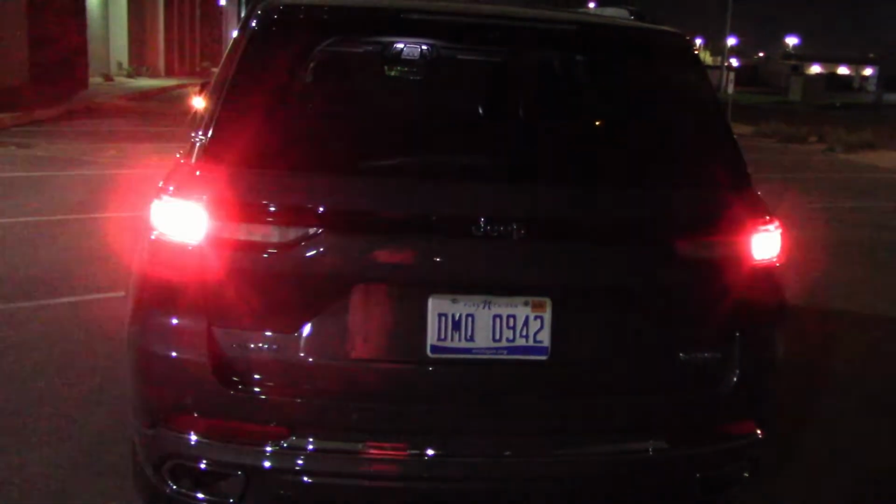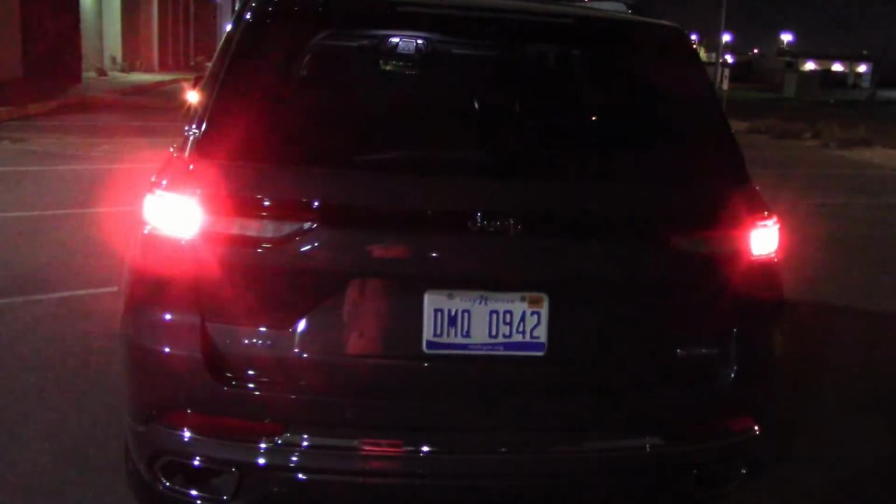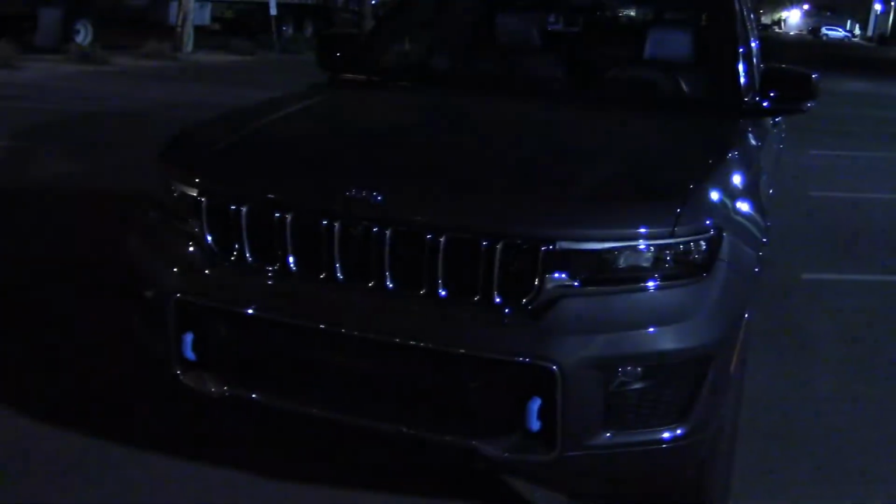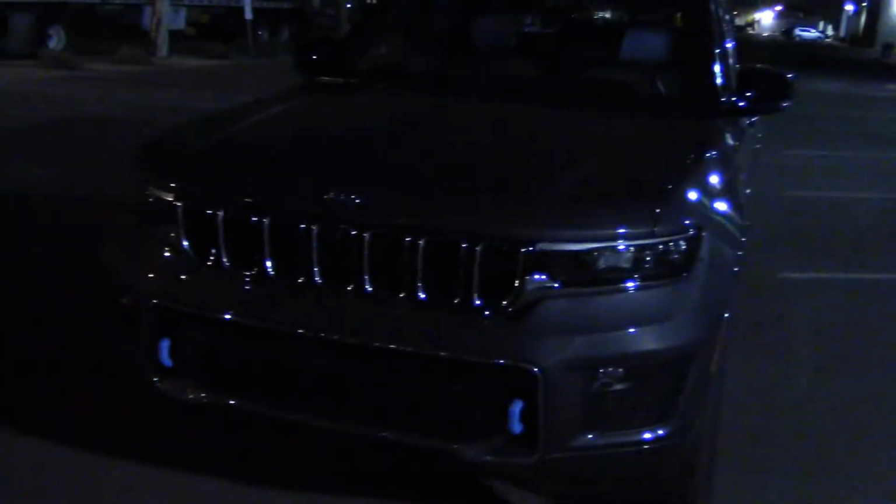Definitely turn off the taillights. Now we can see an awful lot more. Wow, what an improvement in the front. Even though these are skinny lights, definitely high output.